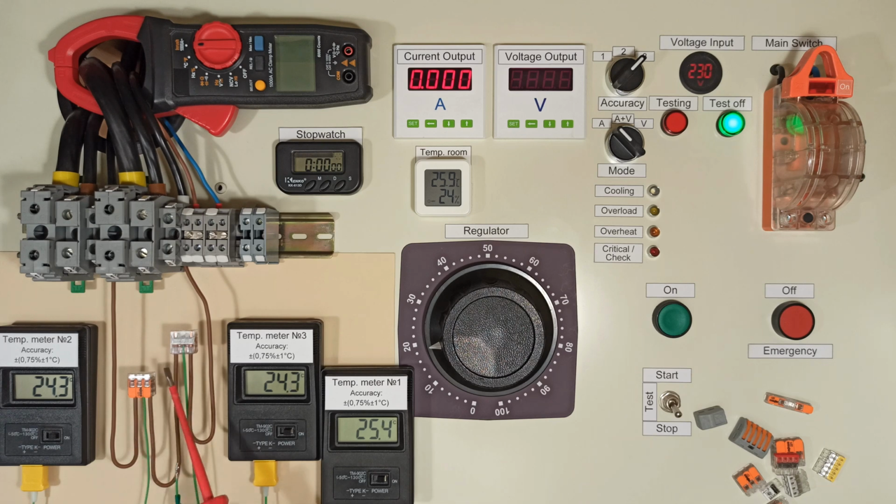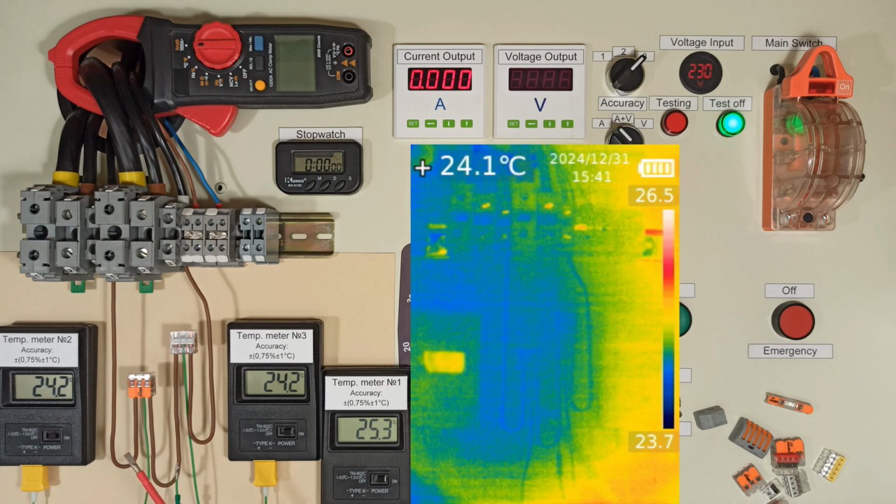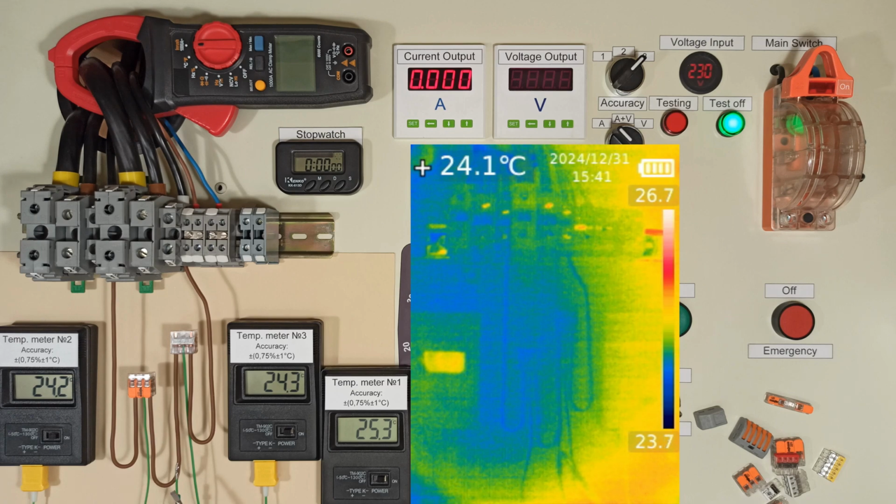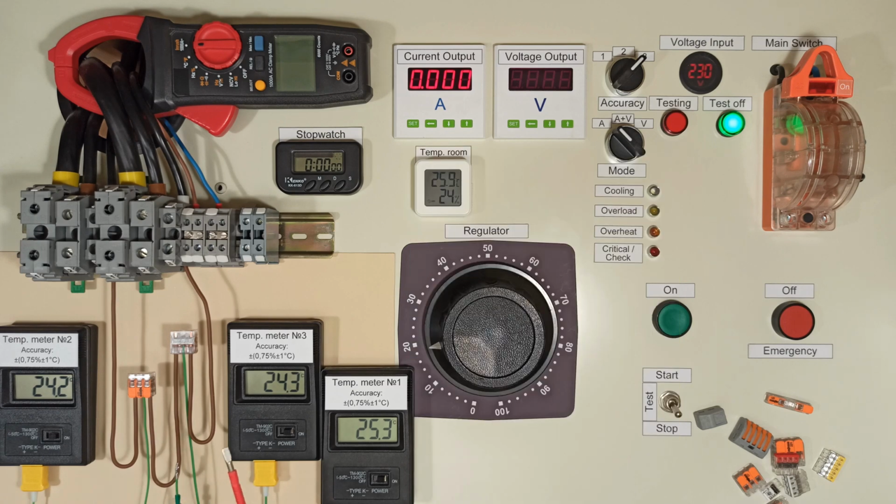Temperature sensors are connected inside each terminal. The left temperature meter and the right temperature meter. The temperature meter number 1 measures the temperature of the wire that connects two Wagos. Additionally, I will use a thermal imager to measure the external temperatures of the connectors as well as the wire. So, let's start testing.